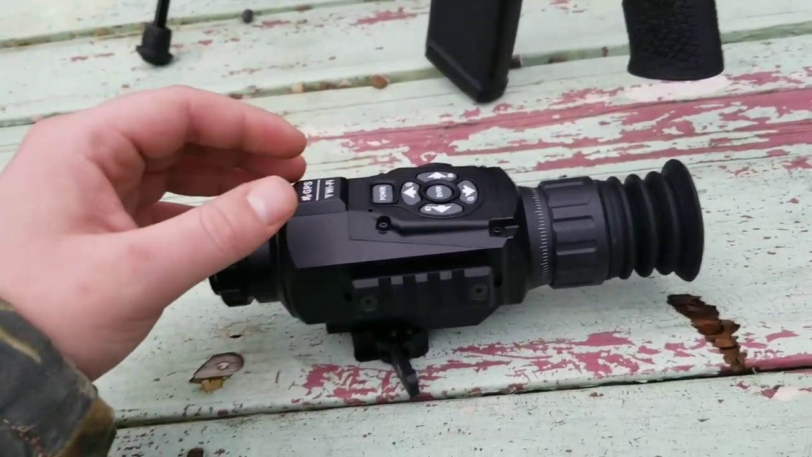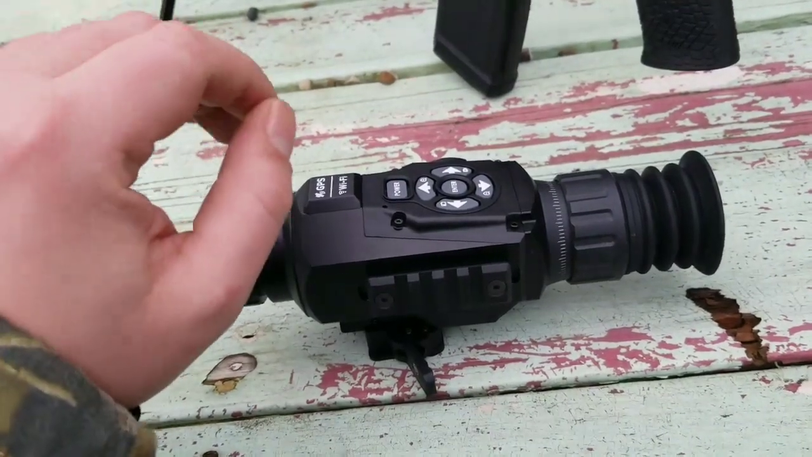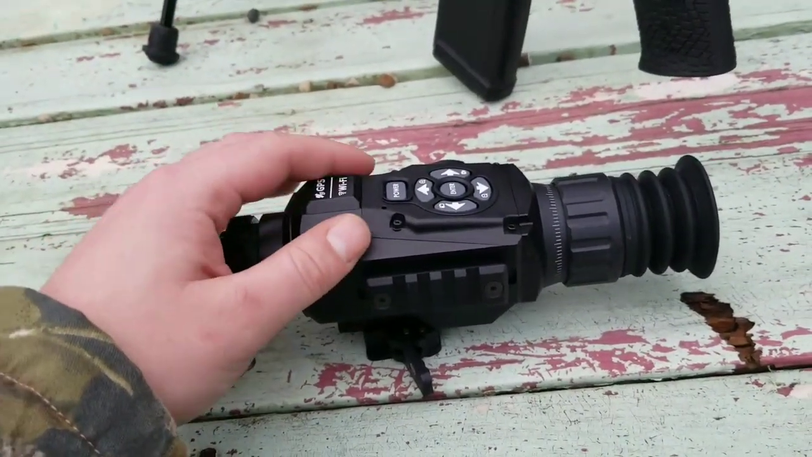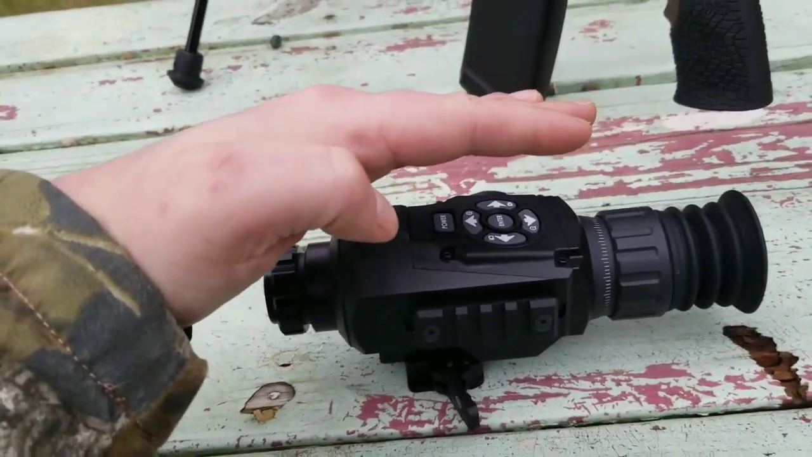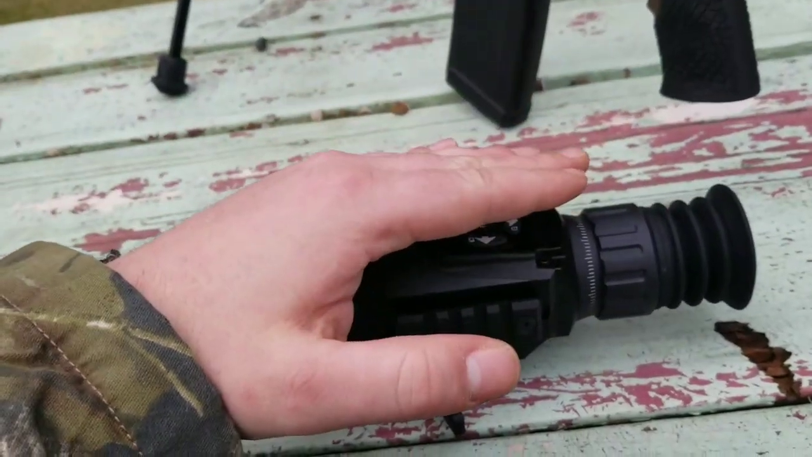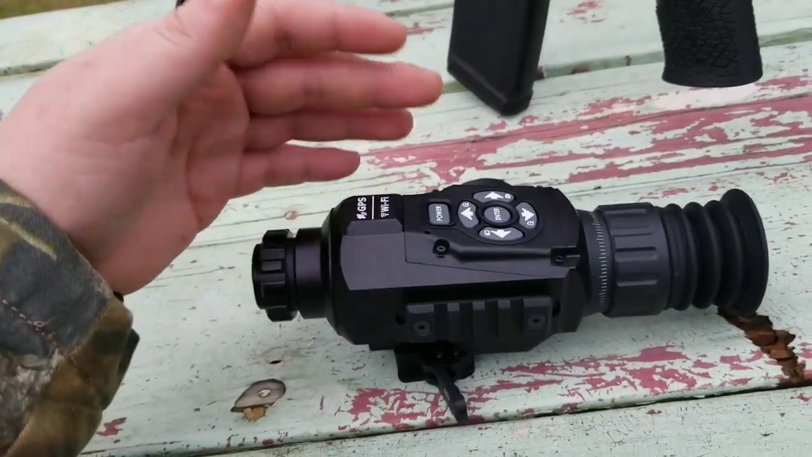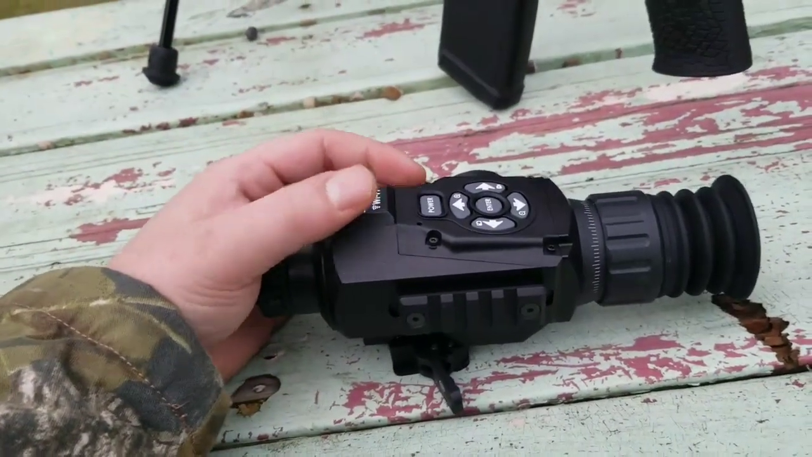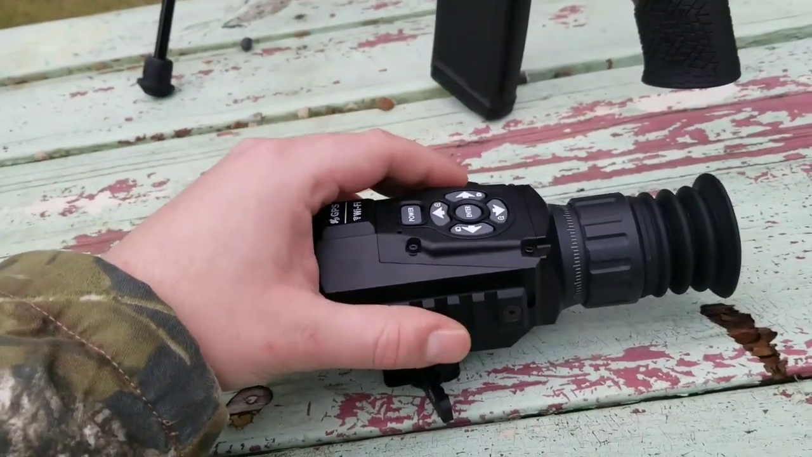Now it's not like a laser rangefinder where you point and shoot and it gives a reflection with an exact distance. This is definitely a range estimation. So what you do is you'll get a line, you'll put it at the top of your target, and then you'll get a second line that you put on below it, and then input the height of your target, and that'll give you your range. So if you're only working with this and without a spotting scope, that's kind of helpful.